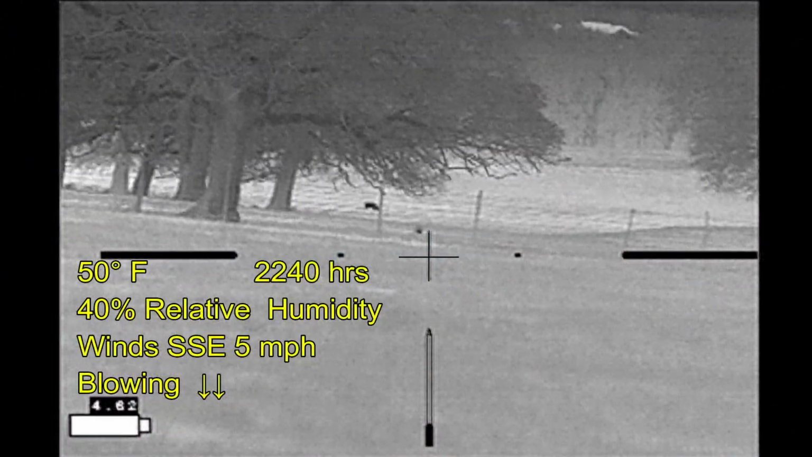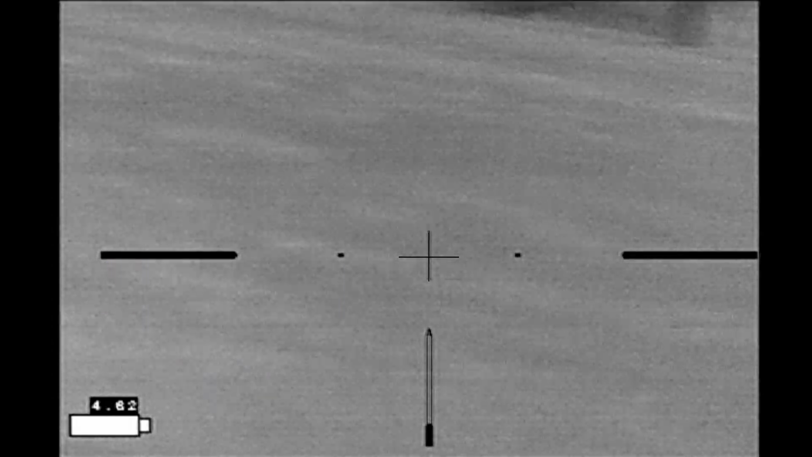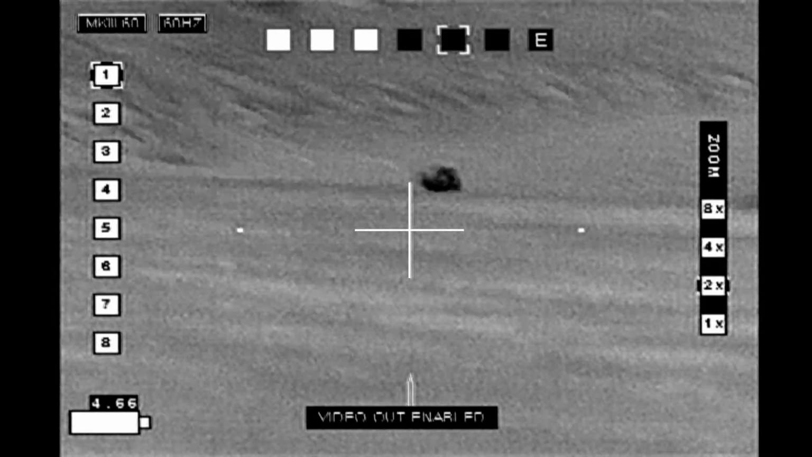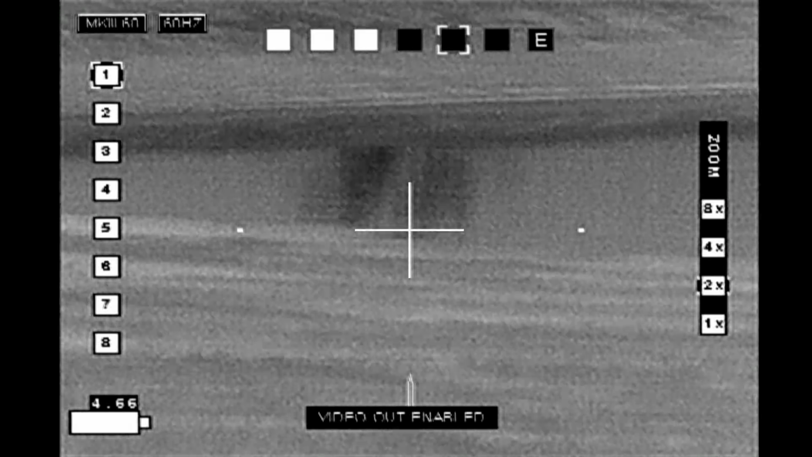Moving on to the next property, I've got what I think is a boar down in the lower pasture. And you might have just heard me saying, hey, hey, hey. I had a skunk walk up to within about 3 feet of me and was checking me out. I did not want to scare the skunk, but I didn't want him any closer.